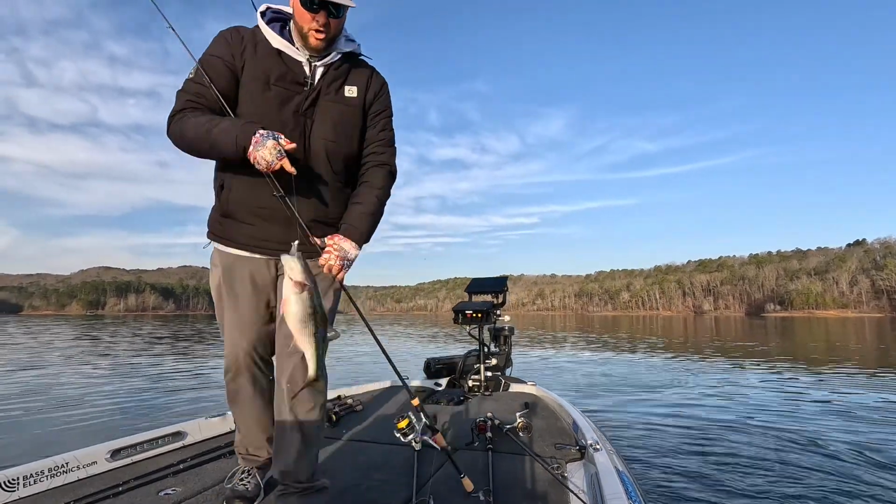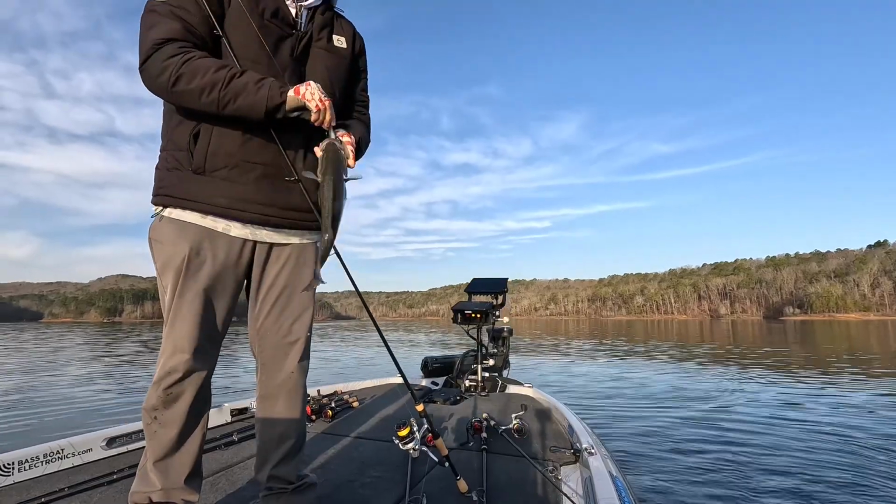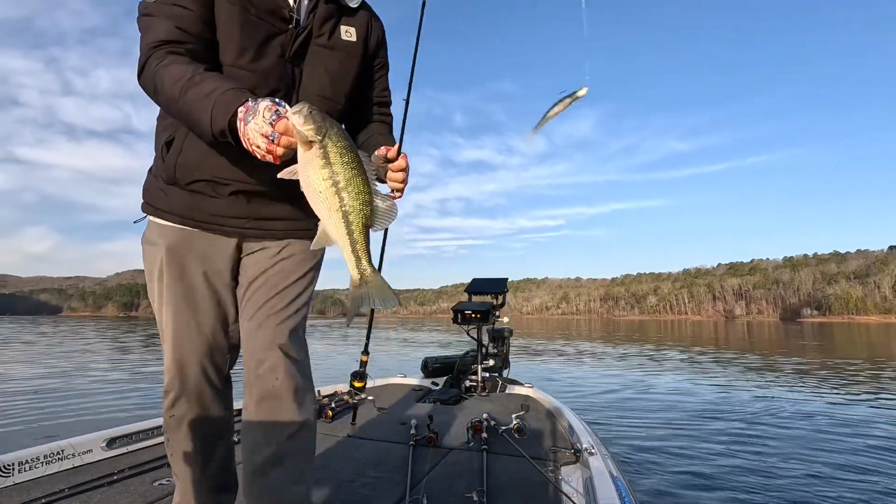I caught a keeper. Old deep water floater. Not a very big one, spotted bass.